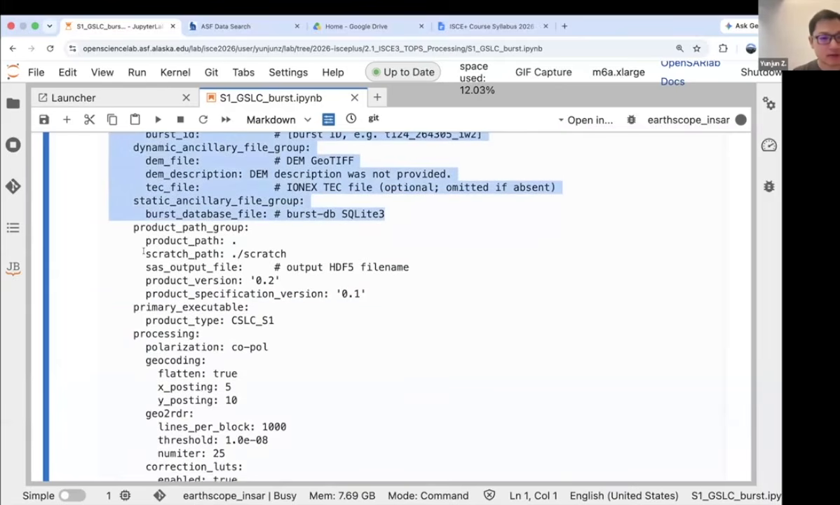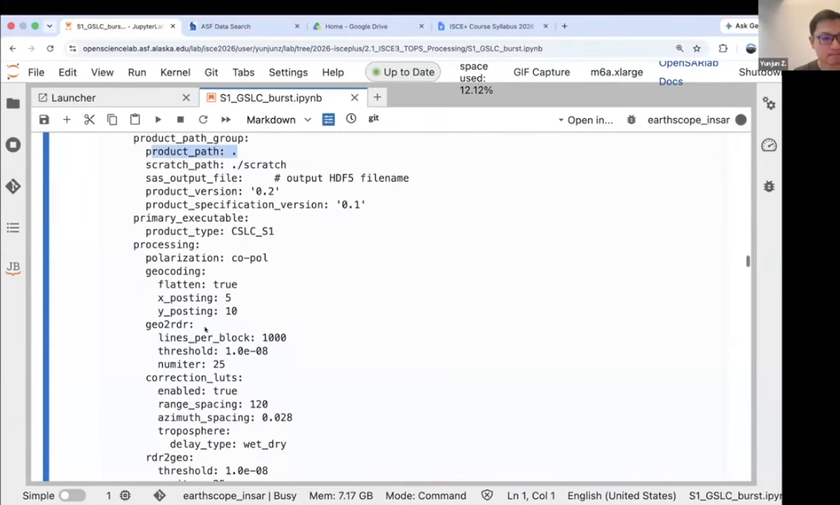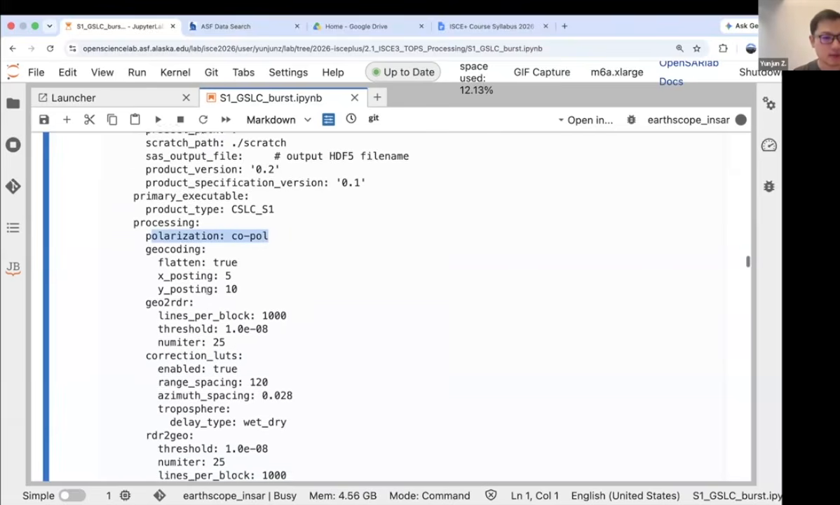And these are the scratch or the temporary file for the data processing. These are the products paths, the output paths for our CSLC. And here we're using the co-polarization data, the VV, for the co-registration.